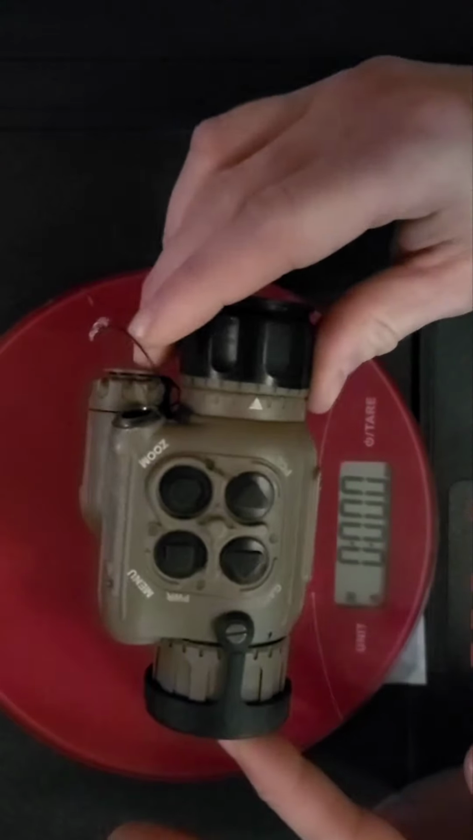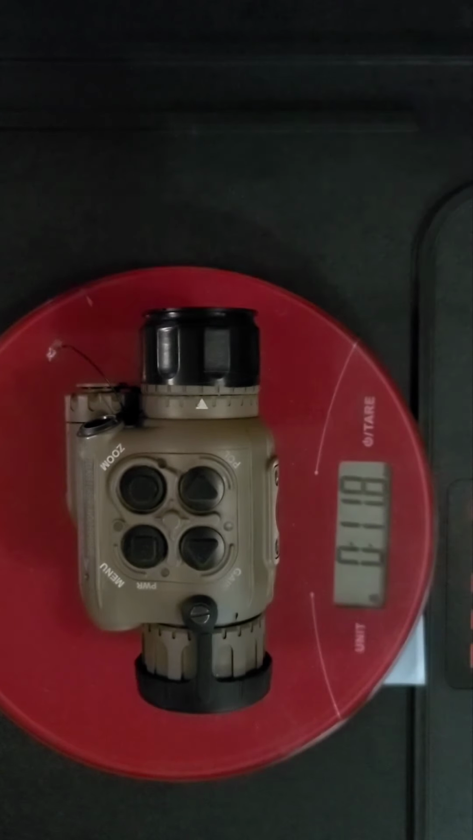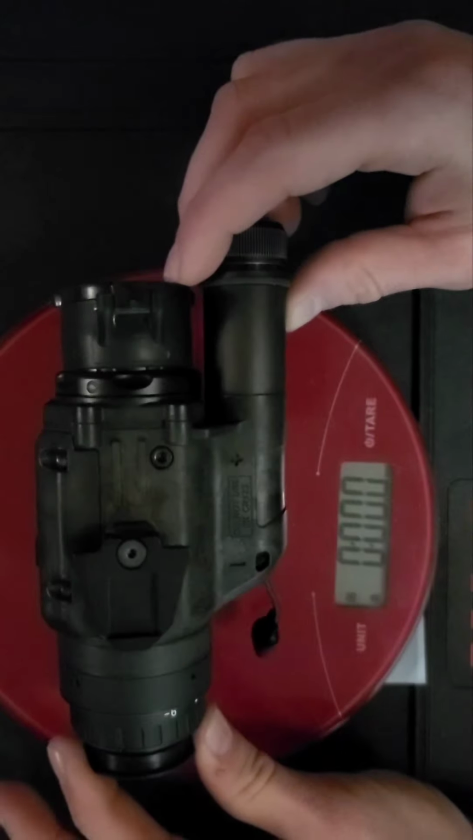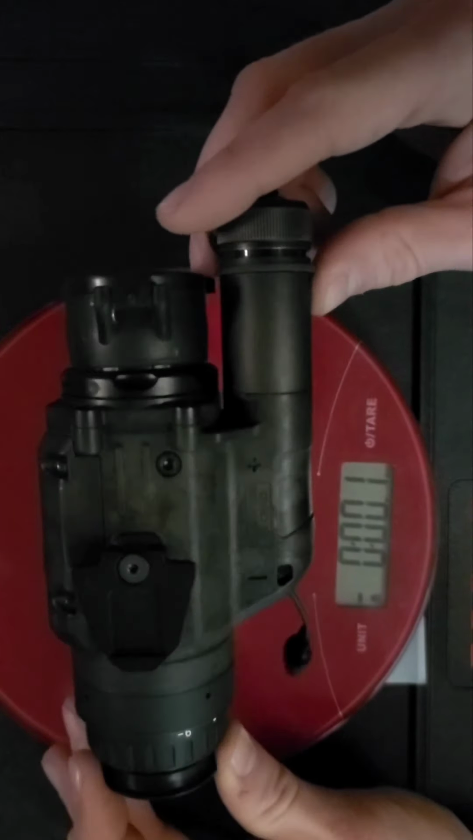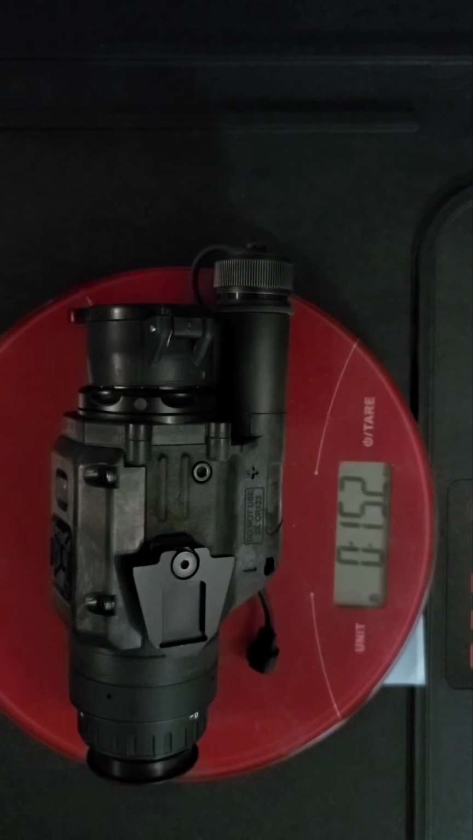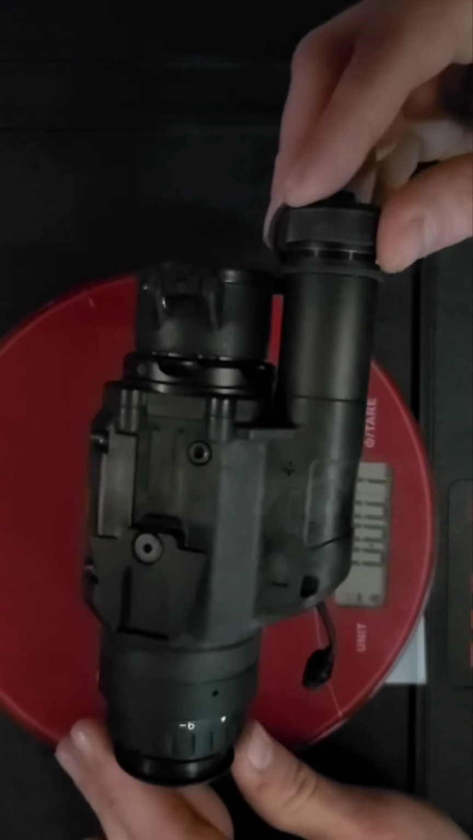Alright, so this unit has one CR123 in, so pretty much how I would run it. It weighs 11.7 ounces. Now, comparing it here to this puppy, the Nox 18 with one 18650, which is how I run it in the field, you're coming in at 15.2 ounces. So you're almost 4 ounces heavier with this.